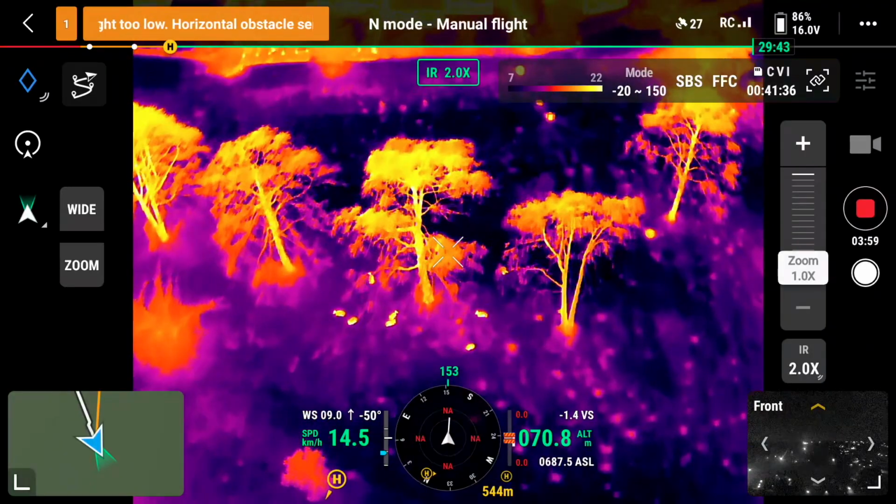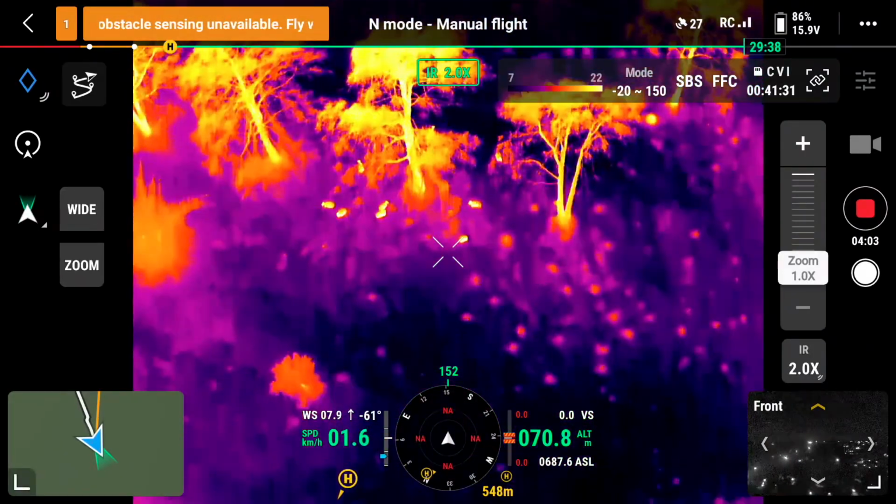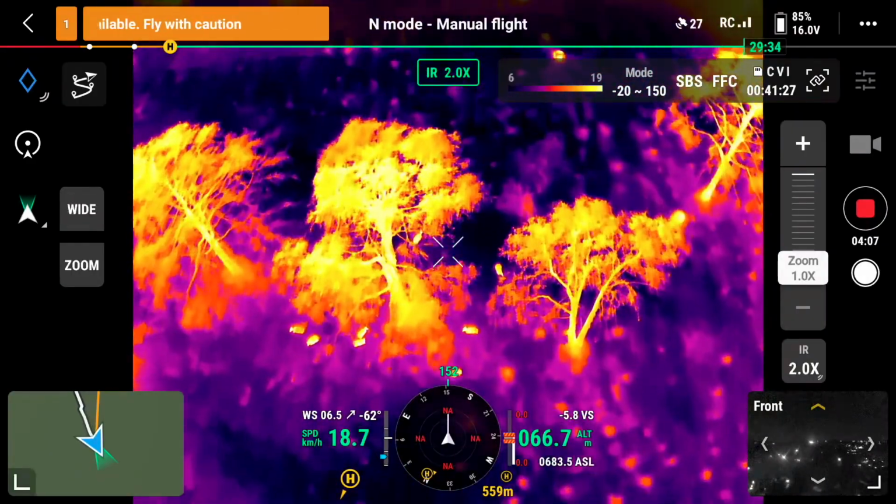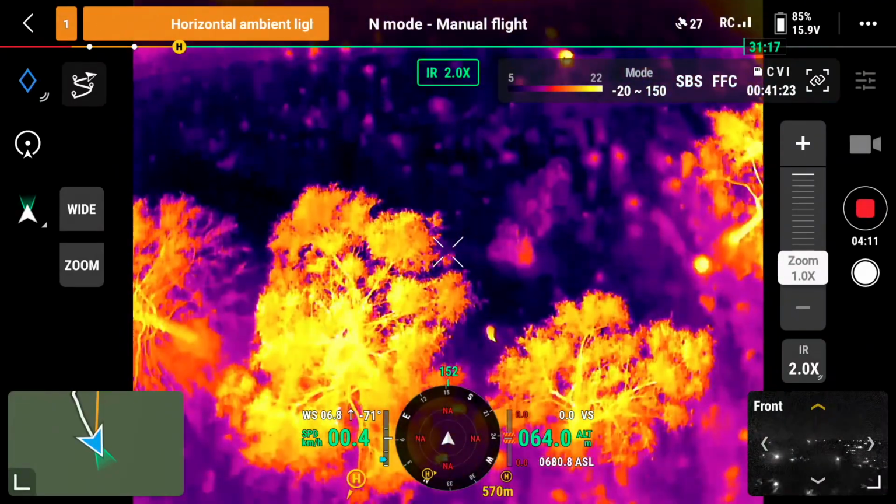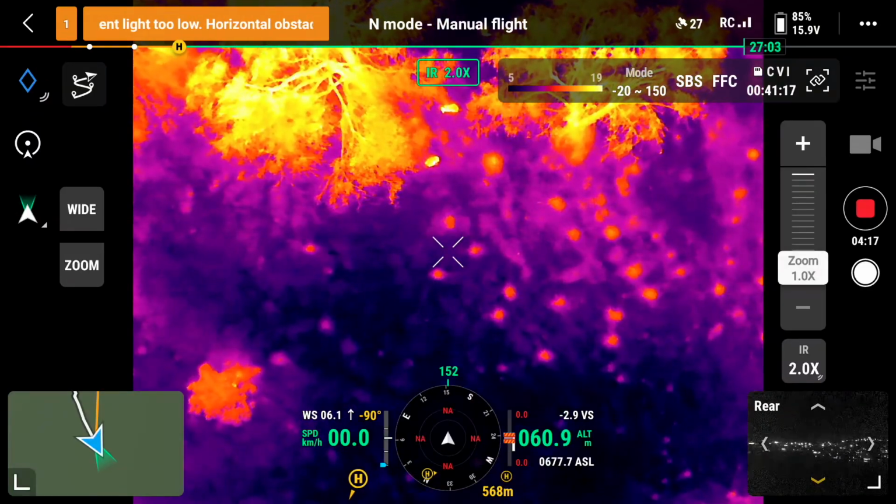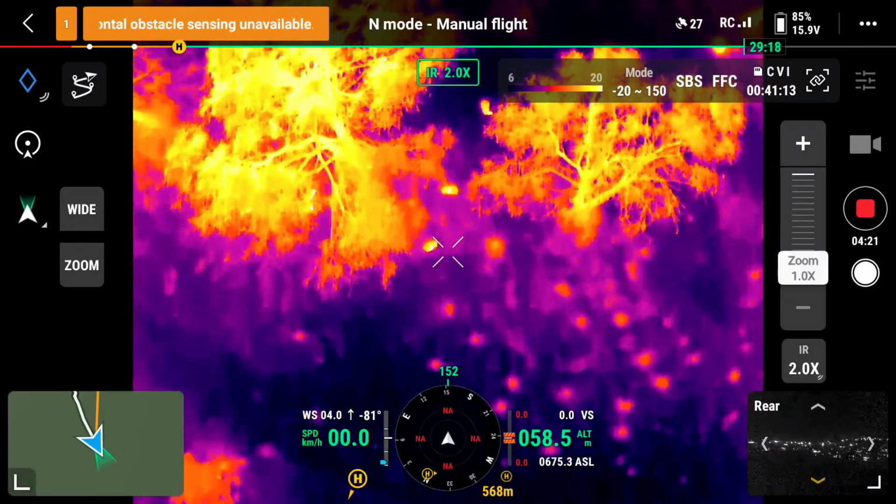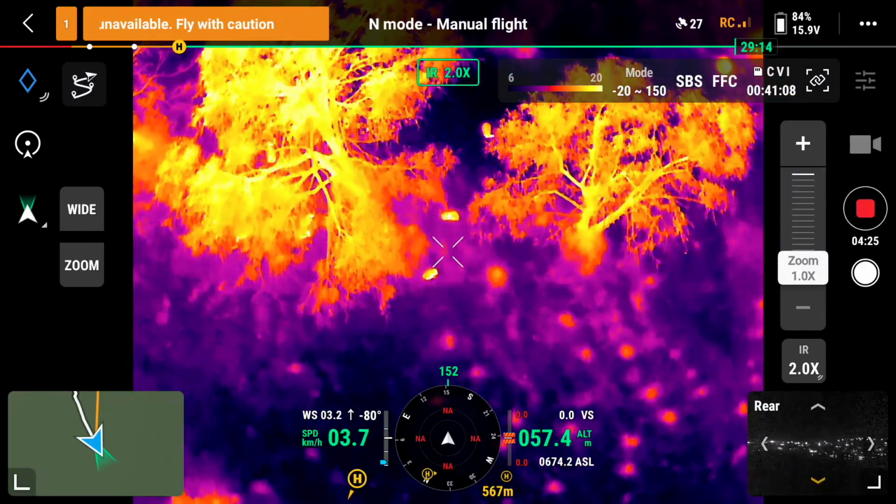I can see my drone from where I'm flying. Okay, let's see if I go a little bit lower. I don't want to lose my line of sight, but at the same time, I want to go down, and I just want to see how far I need to go before I see a little bit more movement.